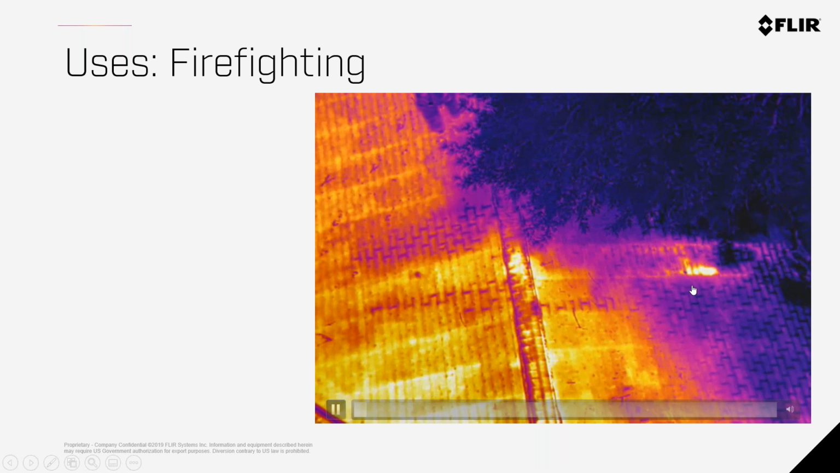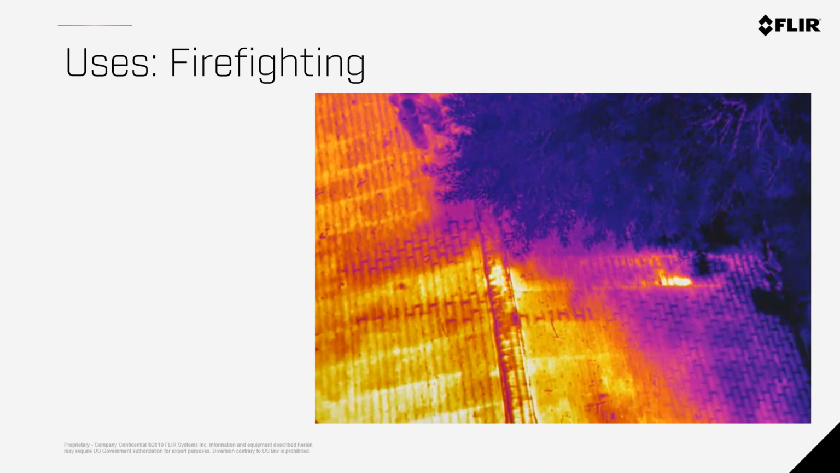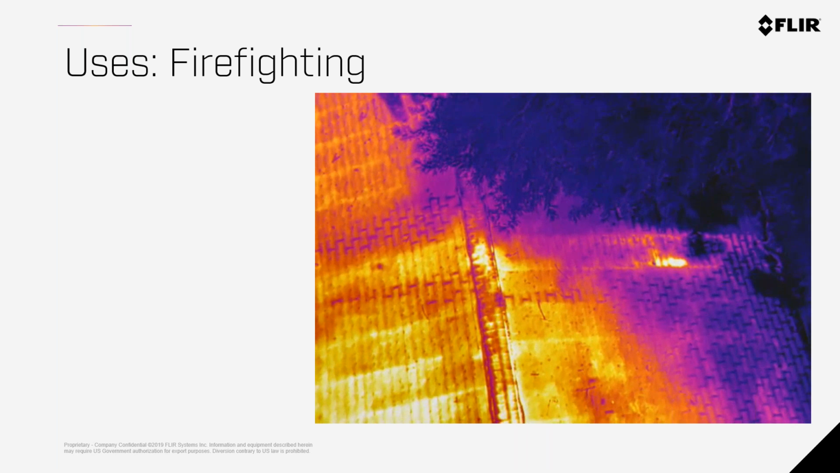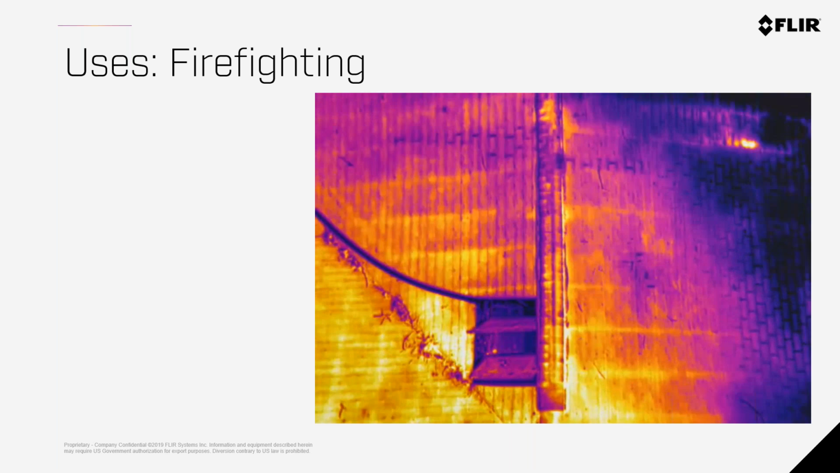This hot spot under the tree on the right-hand side is a fire that was pushing up through the rafters of the ceiling or of the attic, and so you wouldn't see with the naked eye that there was any problem there. But if someone walked on that, they could fall right through. Also, they're able to go straight to these hot spots and put them out before they become bigger problems.